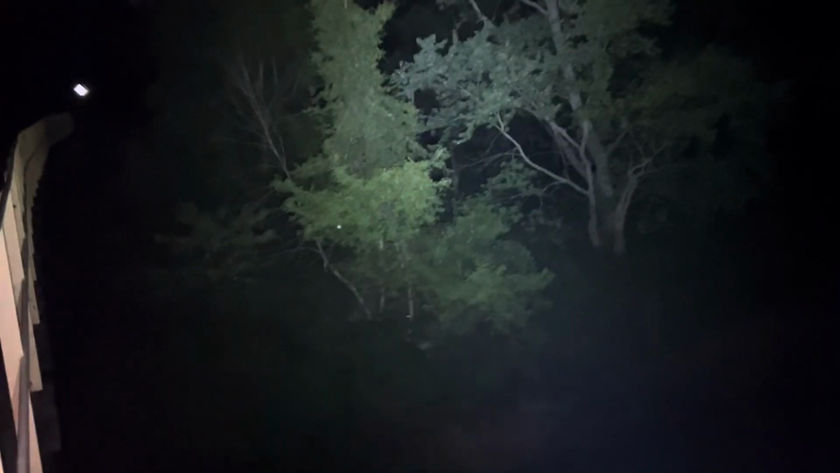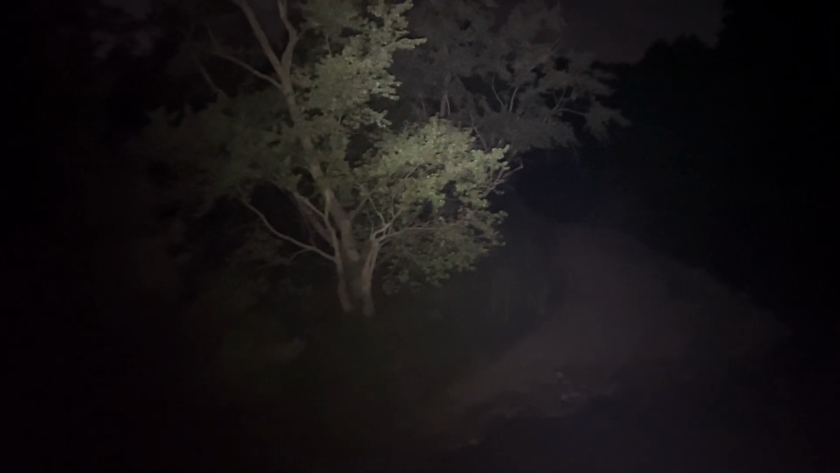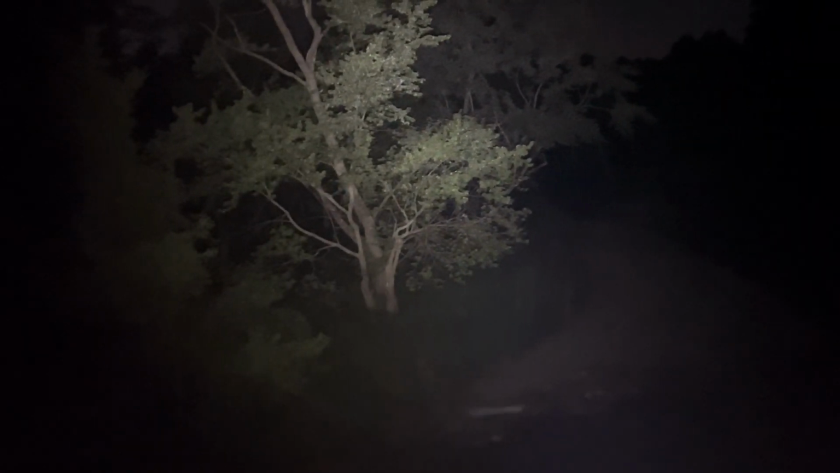So it seems like I kind of have to rely on, when I'm using this thermal, because it's so bright shining back into my face, I'll have to play around with settings and see if I can change that. The bridge just shook again. So I don't know if I got an angry troll walking underneath it or what. But I cannot see anything.